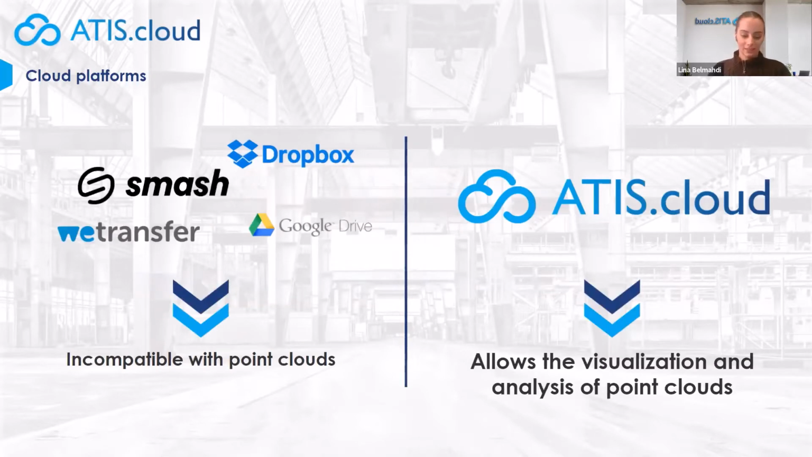What is ATIScloud? I'm just going to quickly introduce it. ATIScloud has now been developed for 2 years by CITIS. The founder of our solution, Florent Fauconnet, is an expert in laser scanning. Through his years in the sector, he has faced multiple obstacles when he wanted to exchange his point cloud from his 3D scan.